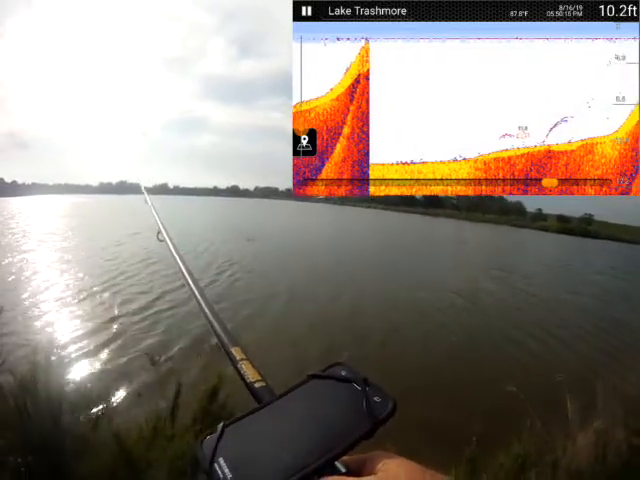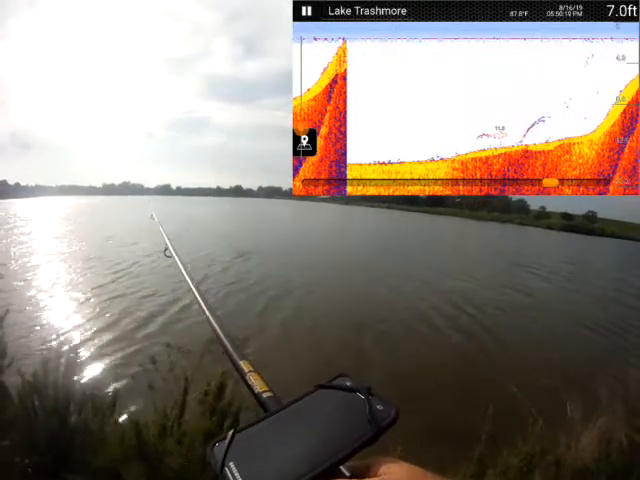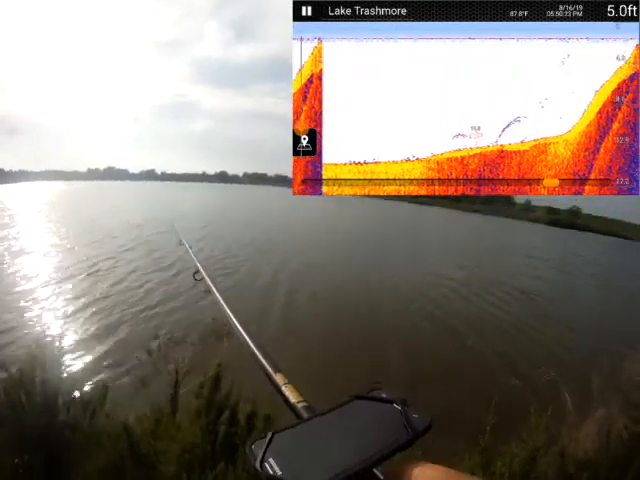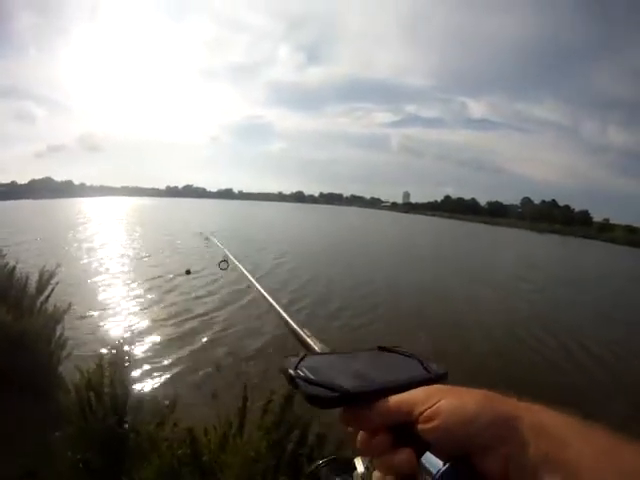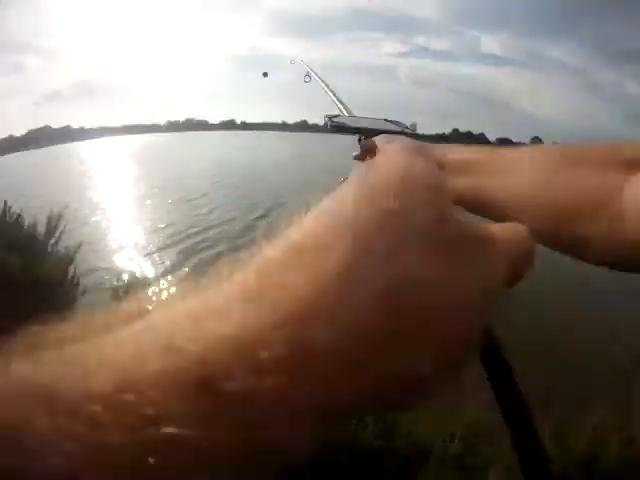It gets shallow very quickly. Bottom of the marginal shelf. I'll venture one more cast here. It's not overwhelming. Let's try over there.